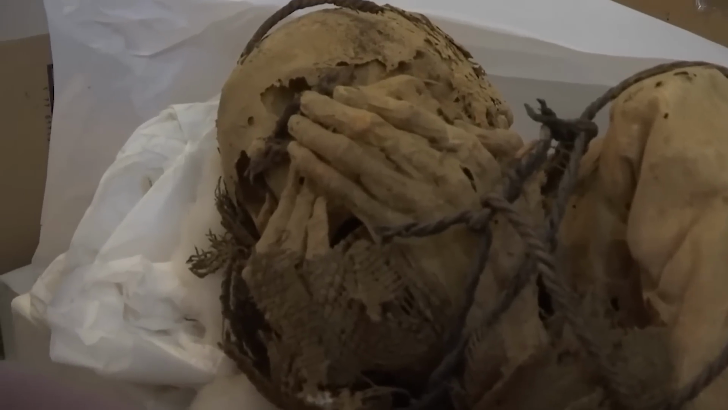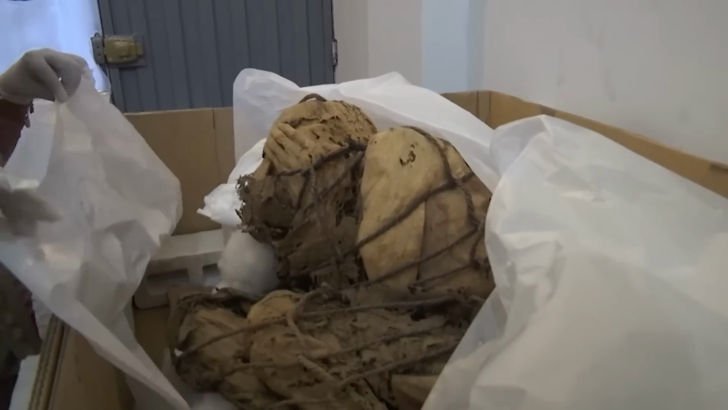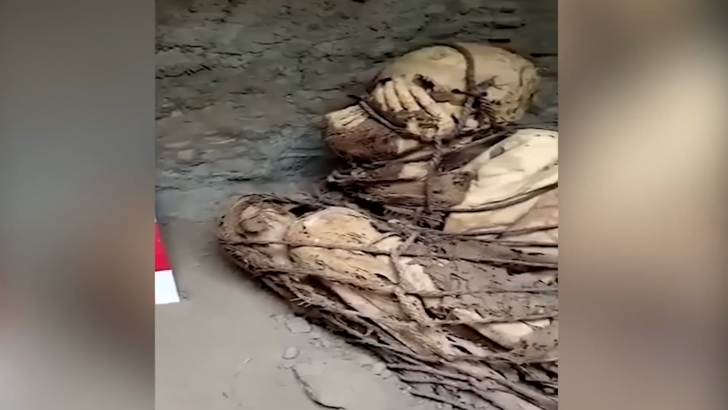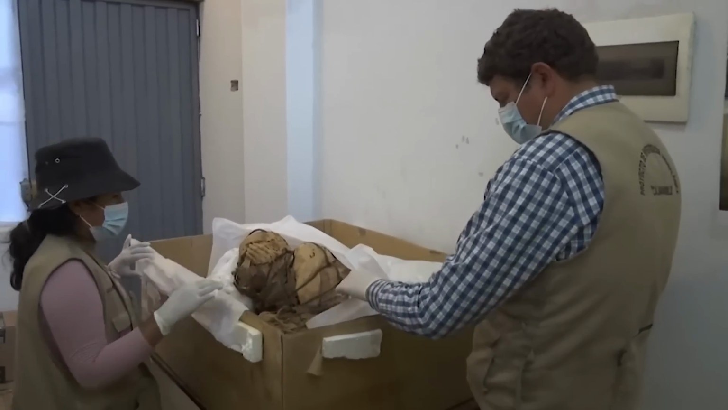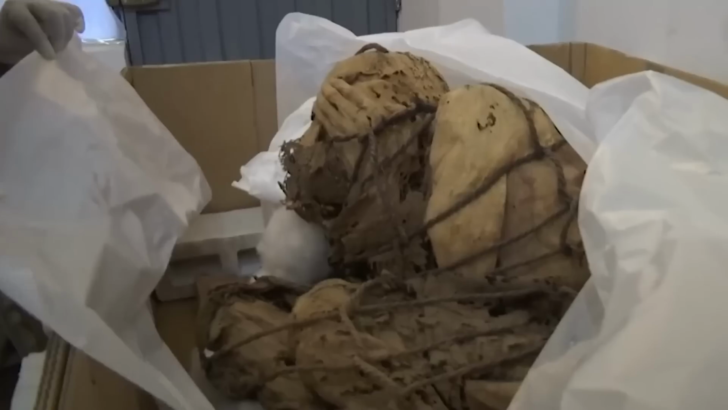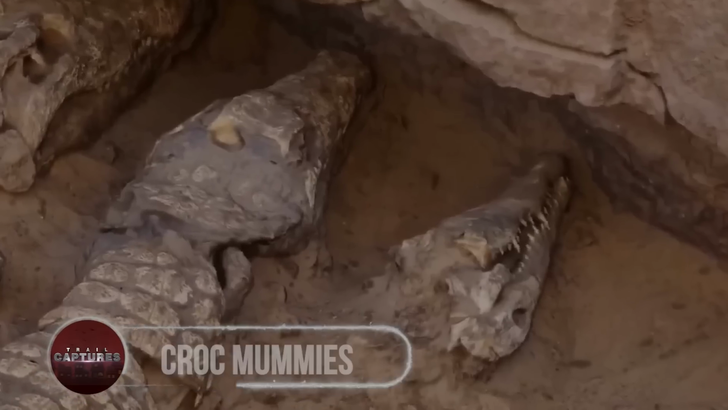But with his hand covering the face and whole body being tied with ropes, the mummy is not a victim, but actually it was a part of their custom that was practiced around hundreds of years ago. Yes, researchers believe that the whole binding process may have been some kind of ritual, practiced to preserve the bodies forever.